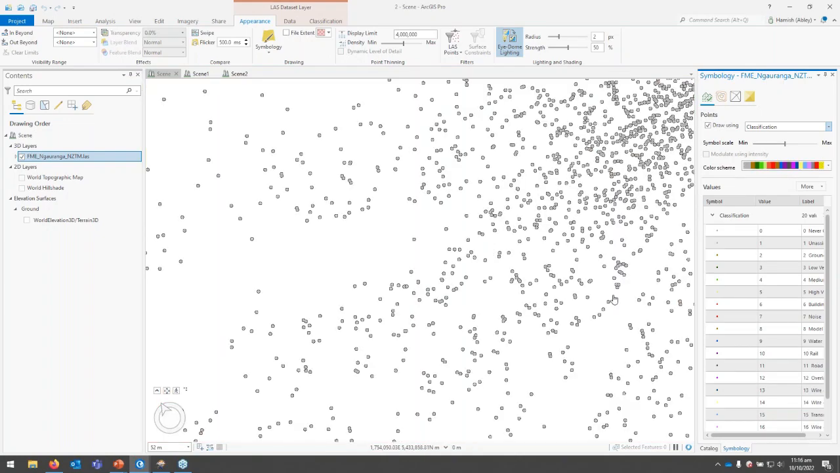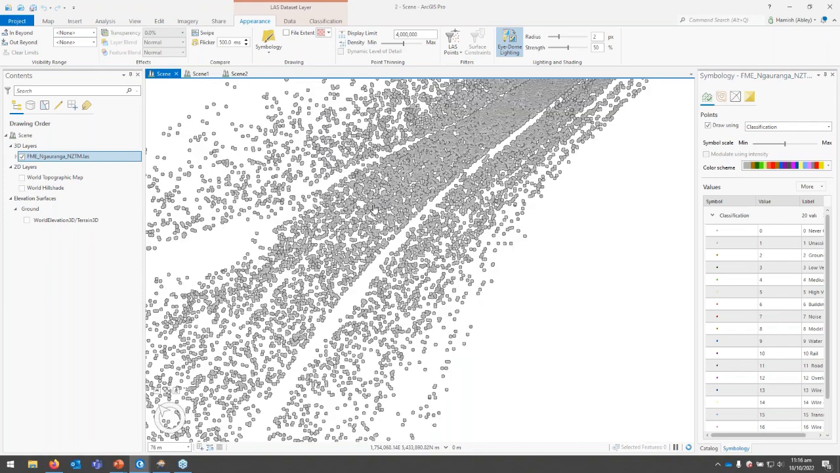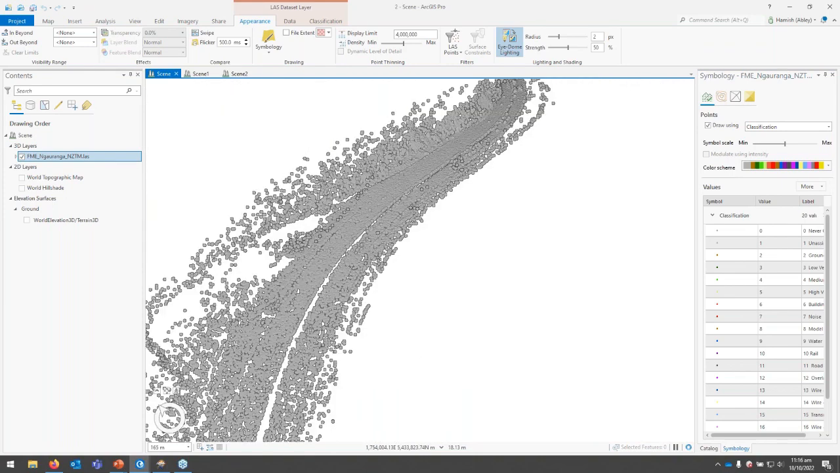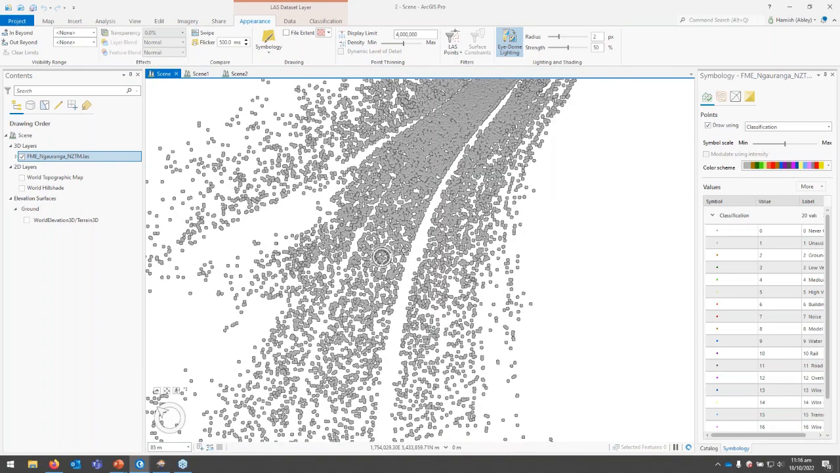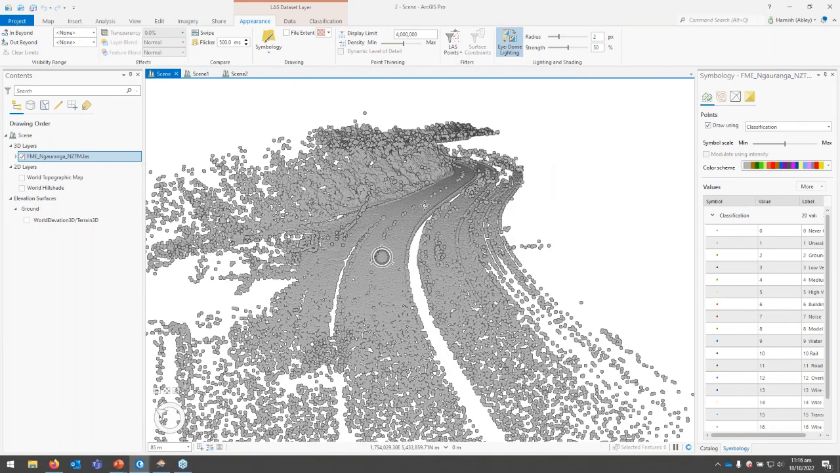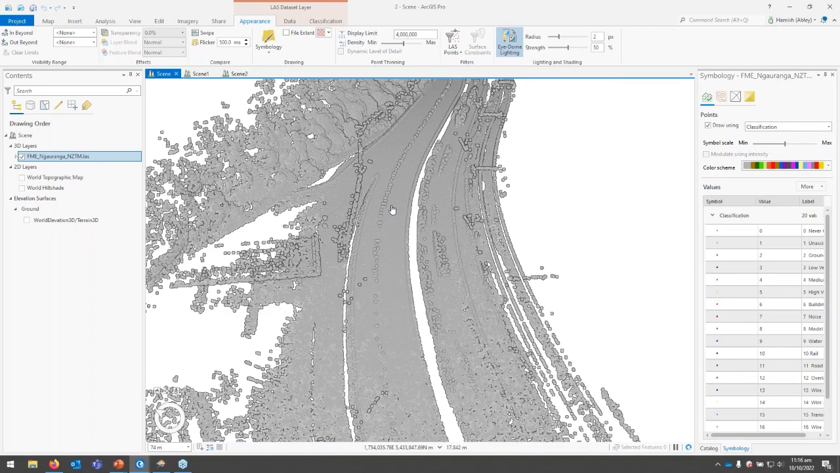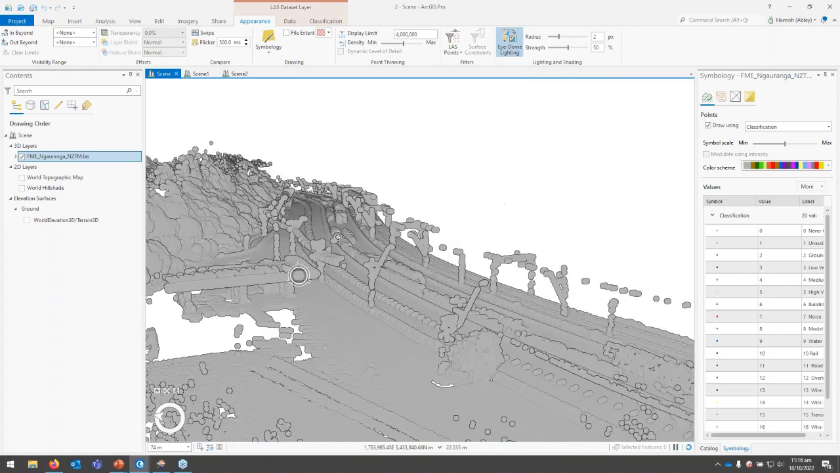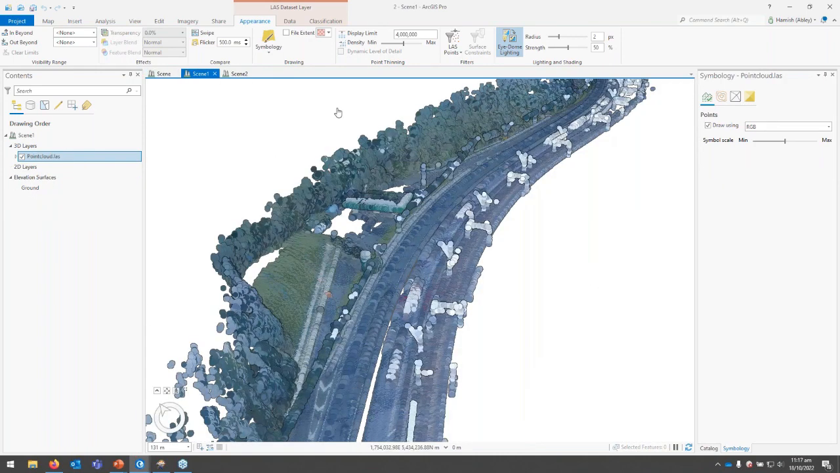side of the road. So, just like the previous one, if we view this by the classification on the points, we can see that it's not really that useful. It's all non-classified, and we can't really differentiate or extract any features from it.